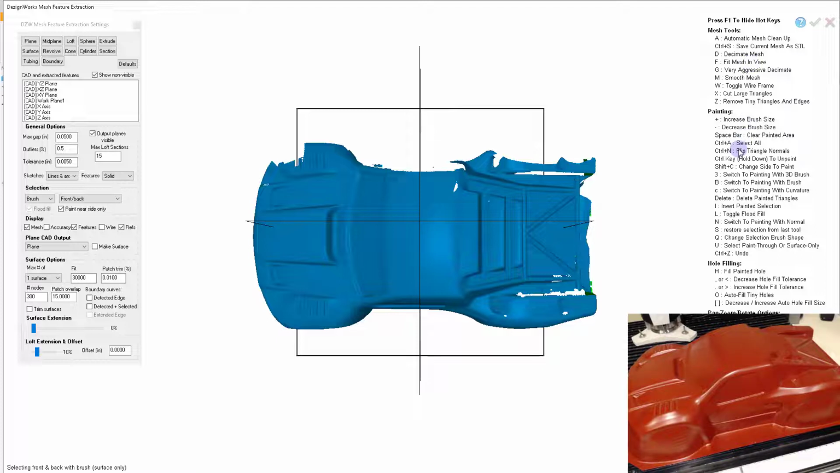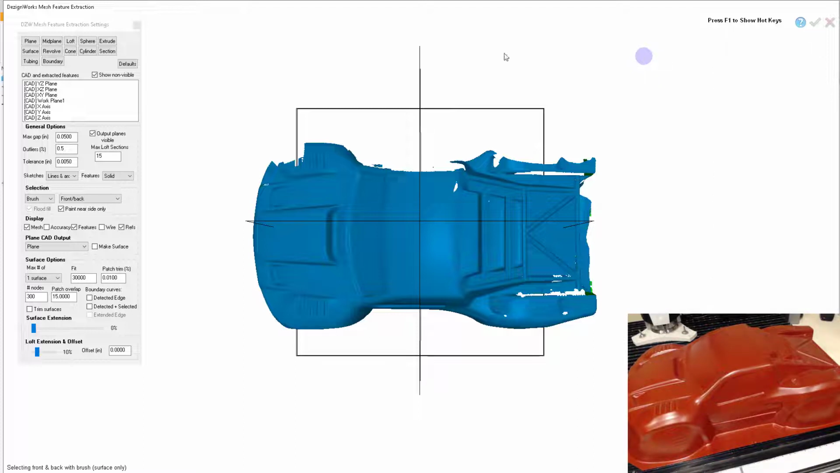But maybe later as we talk about it, maybe some hole filling and things like that. But you're not going to use these a lot with the Romer arm. They're there for cleaning up data most of the time. So hit F1 to turn it off.